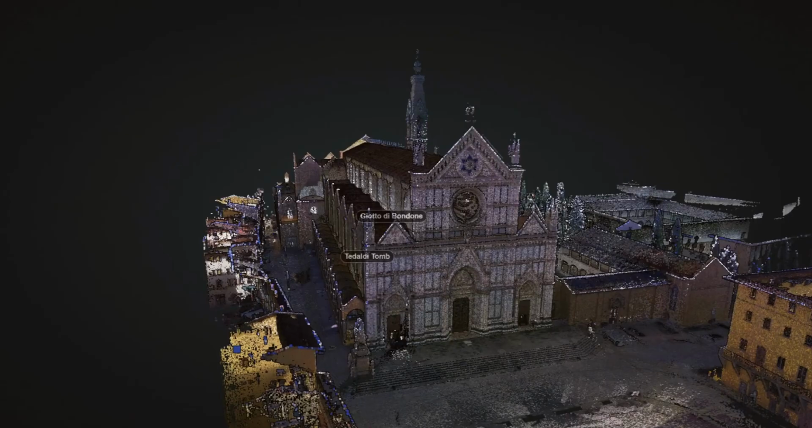That with new technologies, and some old ones like photogrammetry, but new ones like point cloud models, we could actually create or recreate structures and place inside them the artworks that used to be there but have been moved to other places.